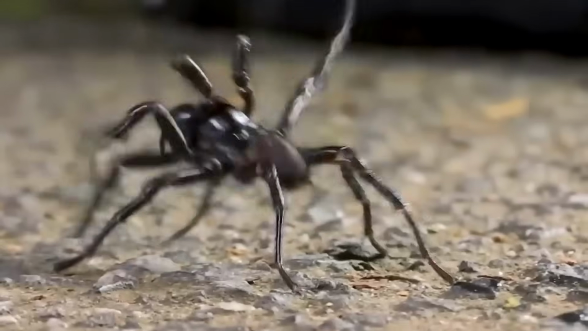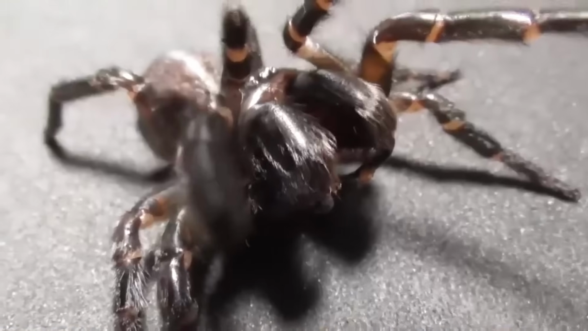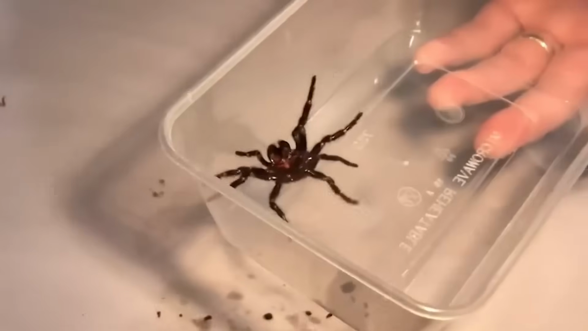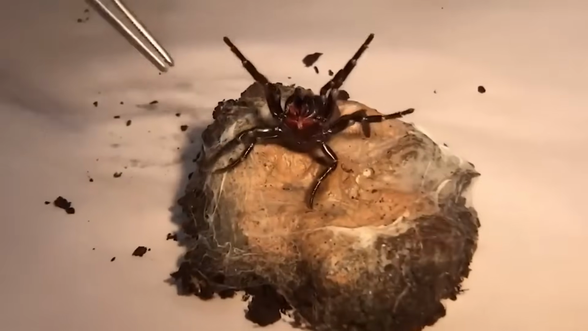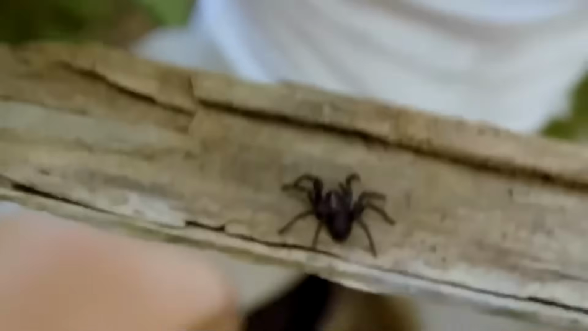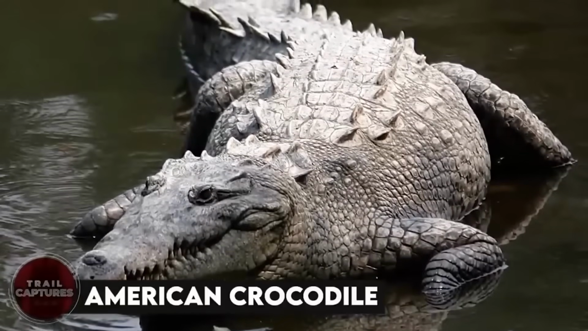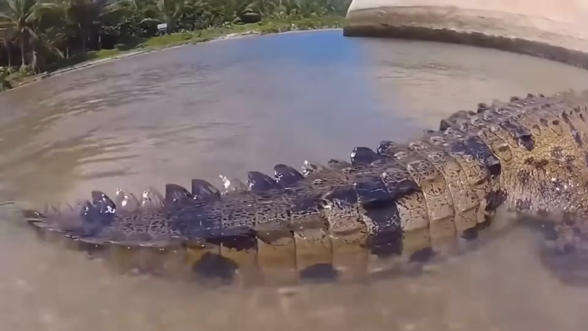Australian funnel-web spider. If you're planning a trip to the land down under, beware of the Australian funnel-web spider. This arachnid is a real killer. With venom so potent, it can send you to the great beyond in just a matter of hours. And don't be fooled by its small size and cute little things. This spider packs a punch that will leave you gasping for air. So keep your eyes peeled and your spider sense tingling, because one wrong move and you could be in serious trouble.